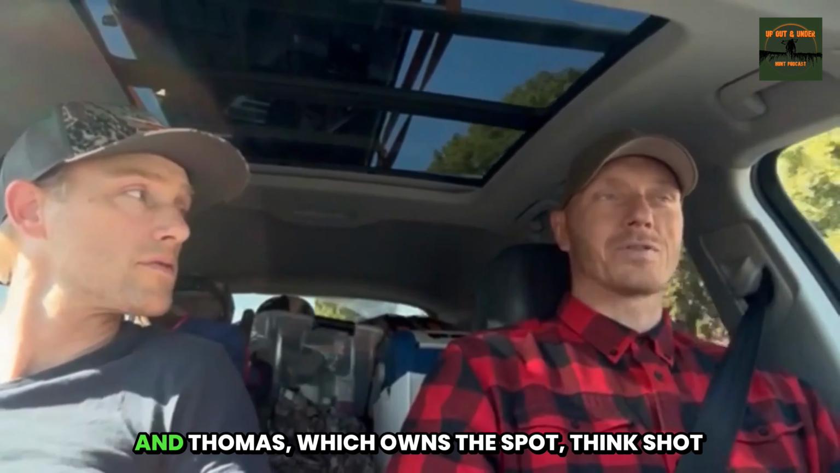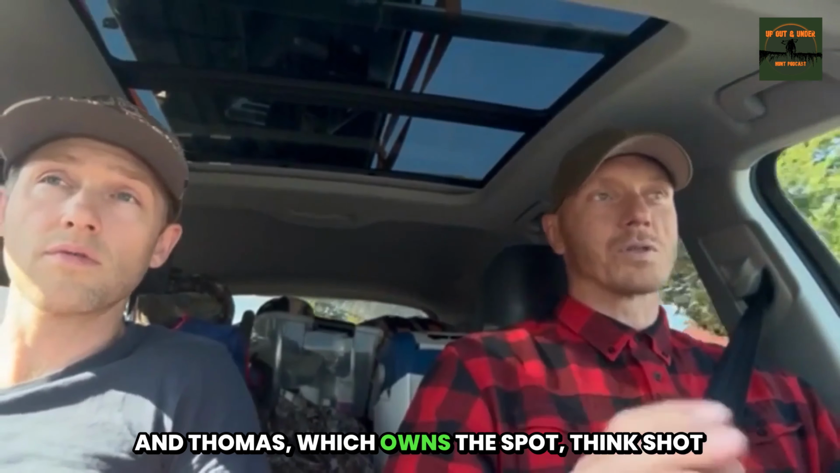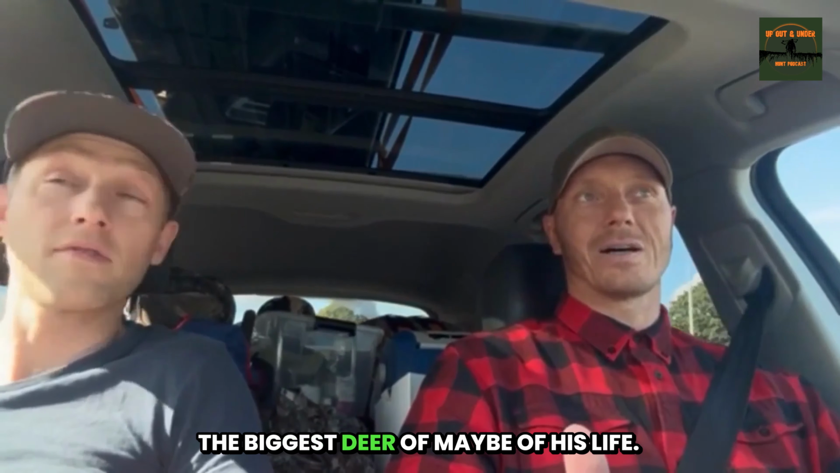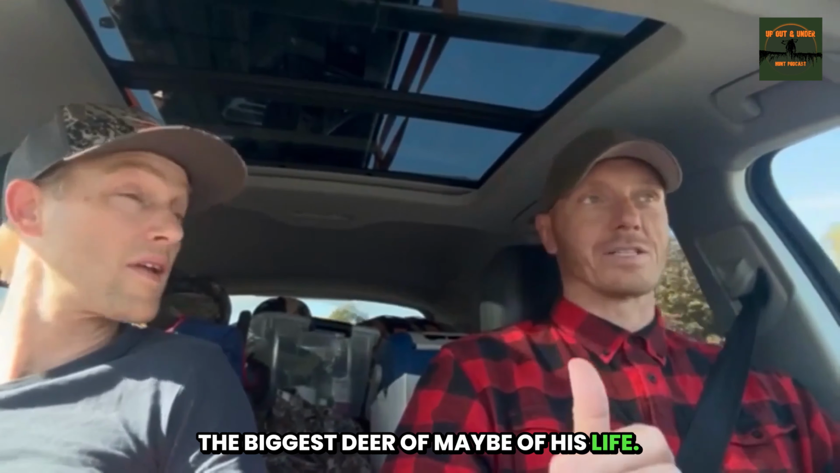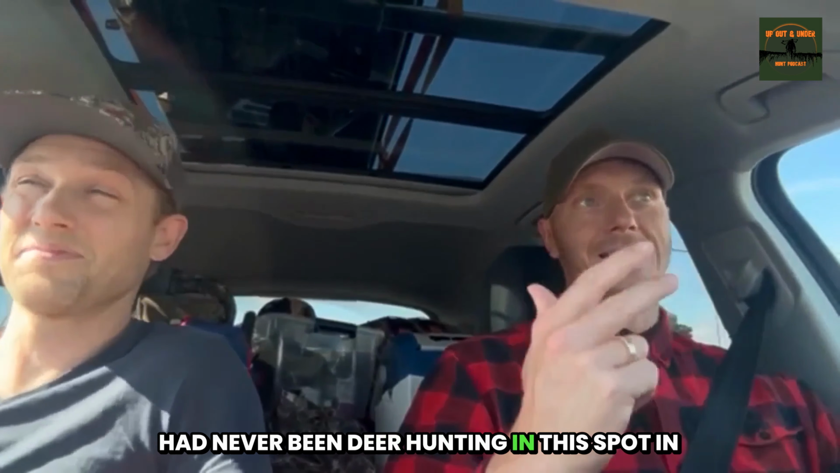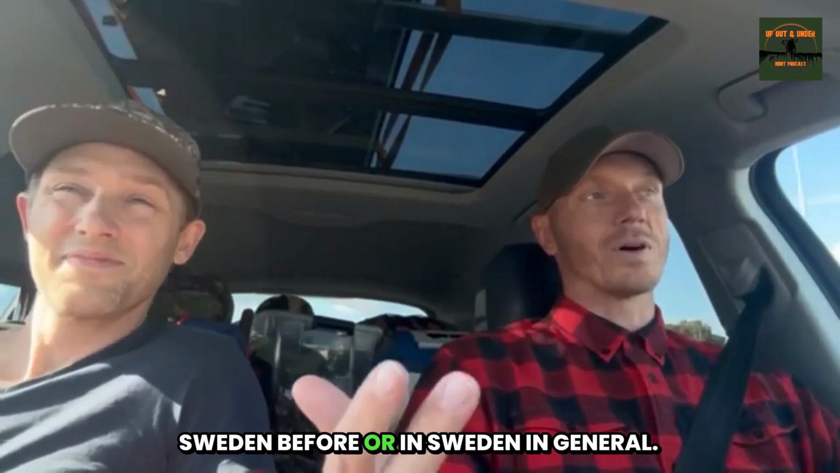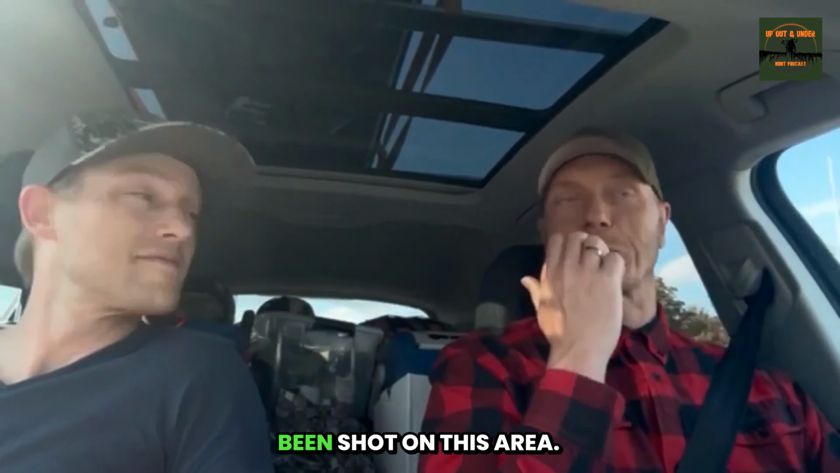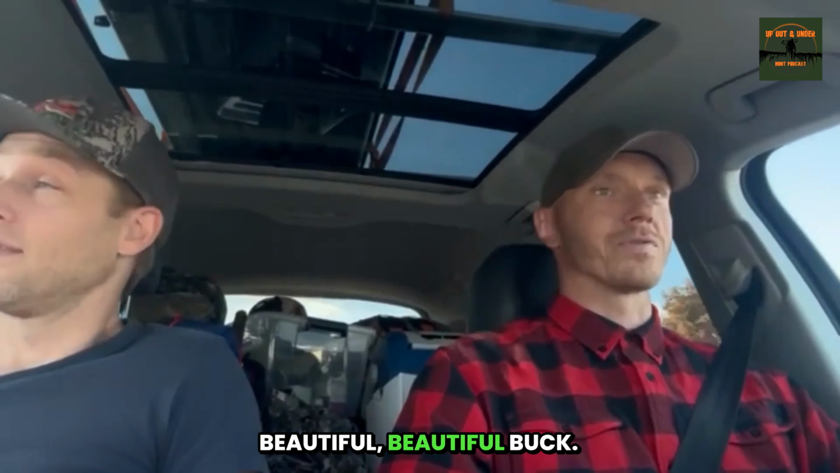And Thomas, who owns the spot, I think shot the biggest deer of his life. His first Swedish deer. He had never been deer hunting in Sweden before. And I think it's the biggest buck that has been shot in this area. Beautiful.